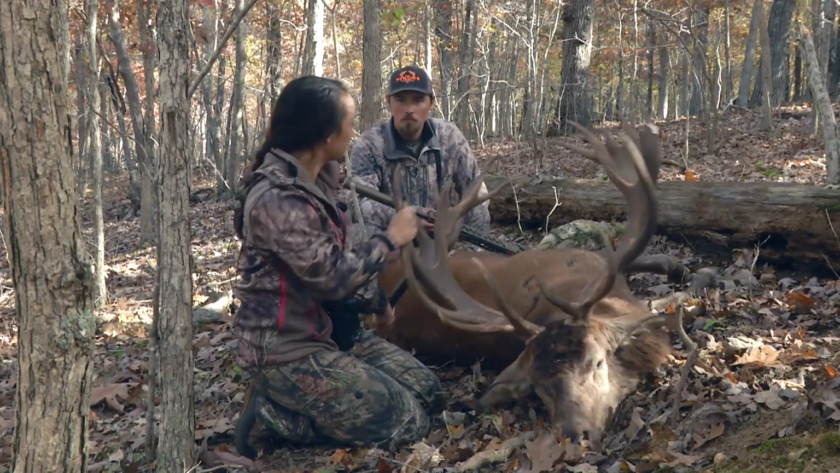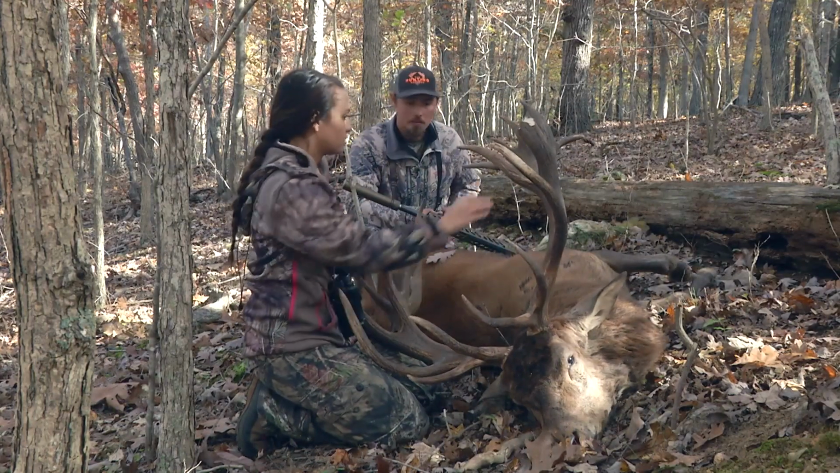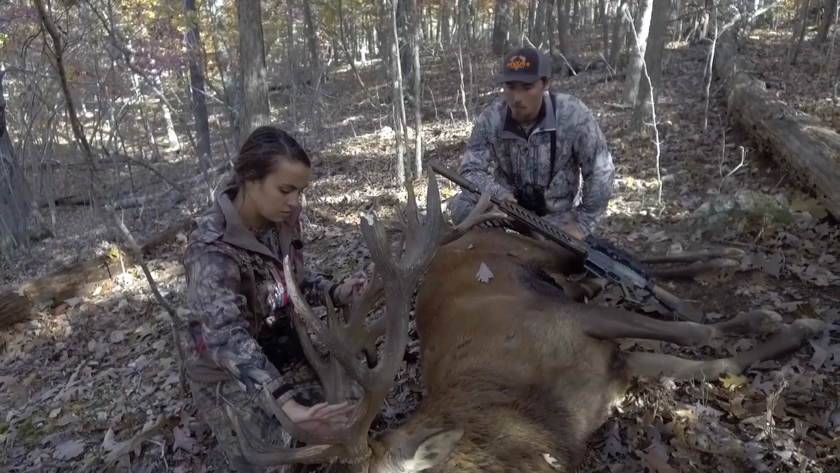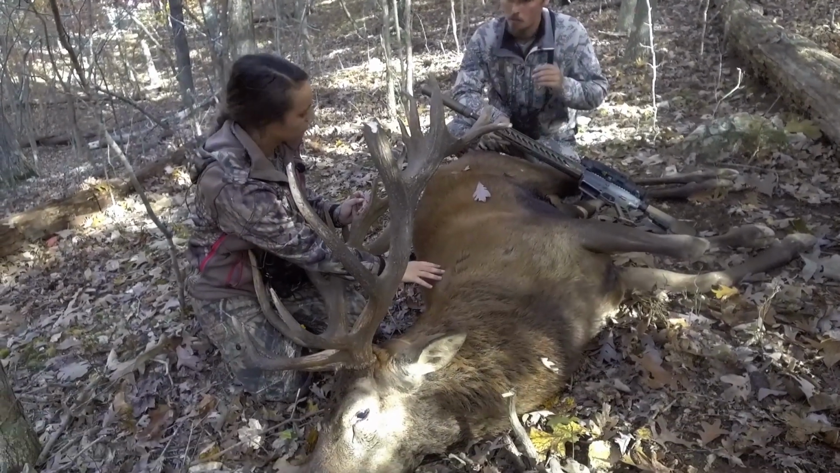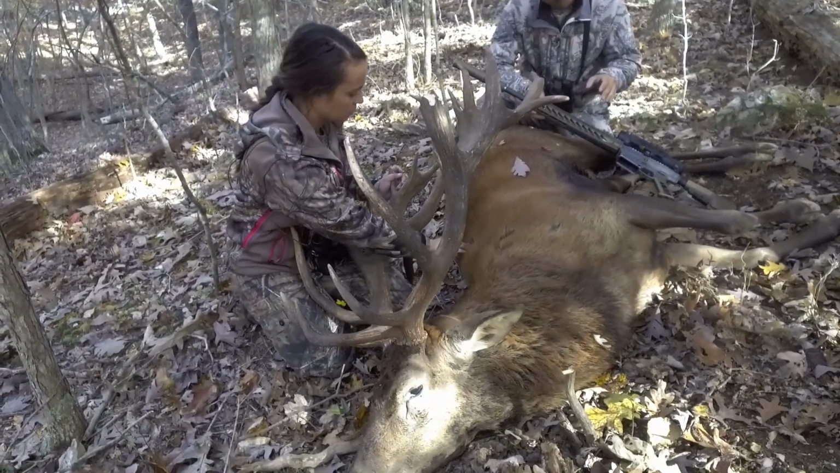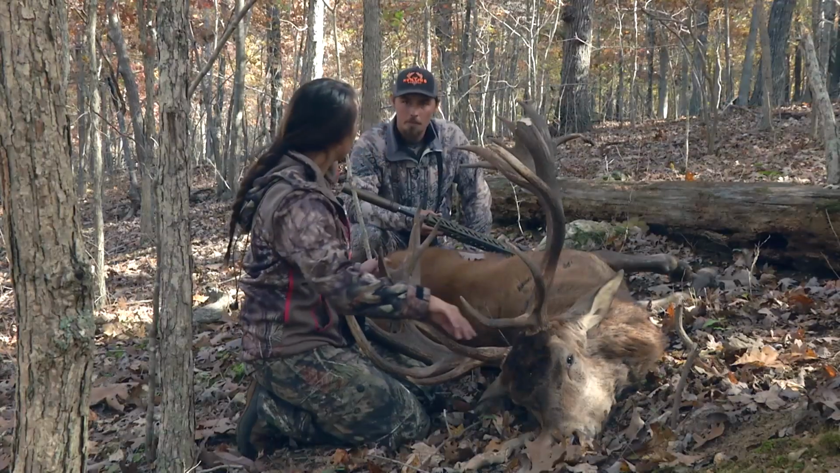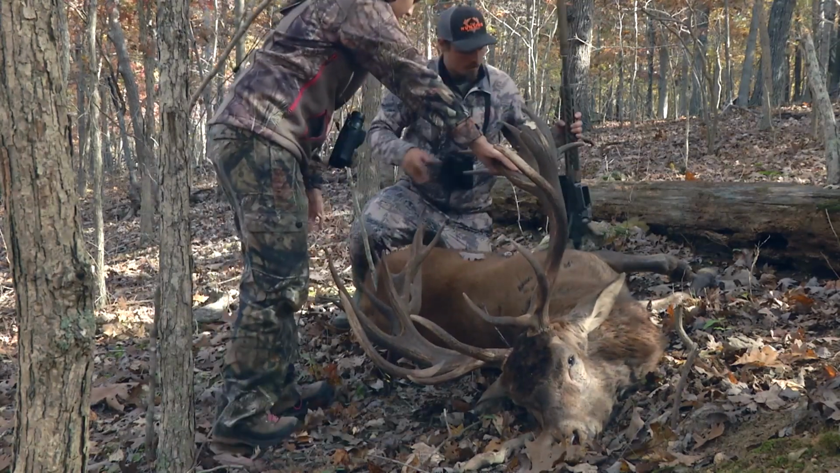Okay, so now what? We're gonna go ahead and get you back to the lodge. If you would like to help us drag it out of here, cape it out, and get all the meat taken off, you're more than welcome to help us. What we'll end up doing is we'll be caping it out. We're going to get the cape completely off the head, take all the meat off, get it packed in your coolers for you. That way you don't have any problems getting it out of here, and you can take it to any taxidermist you need to, or we'll help you find one. Perfect. Yep. Sounds like a plan. Sounds great. Let's go ahead and do that.